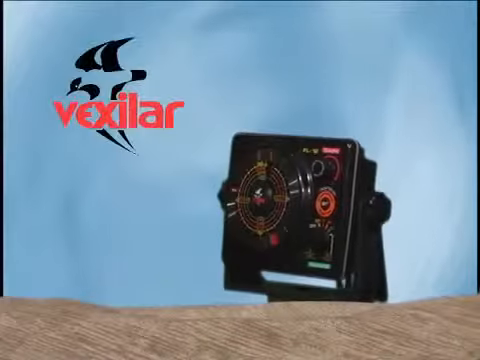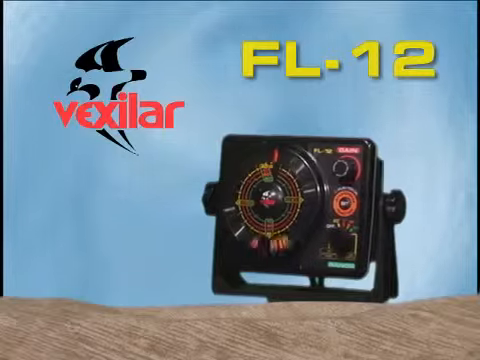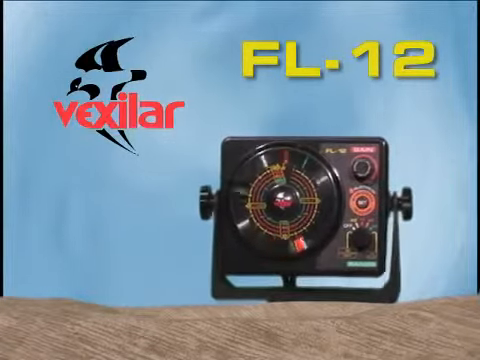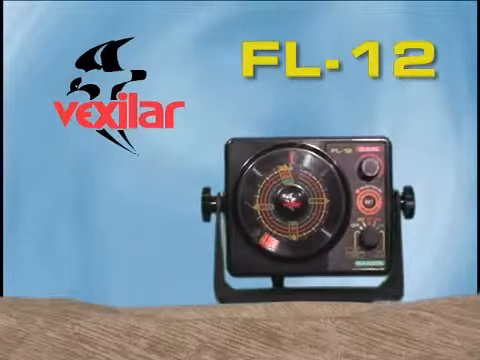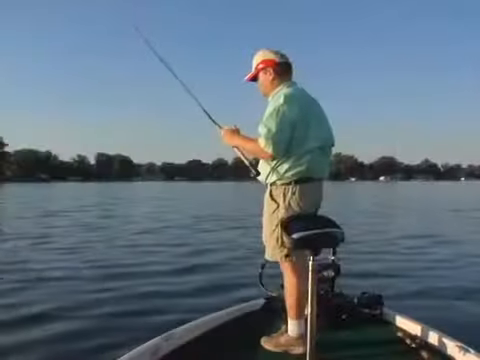This is the Vexilar FL12, the next generation of the world's most popular three-color flasher fish finder. Now let's take a few minutes to show you how to use your new FL12 effectively on open water for finding depth, structure, and fish.